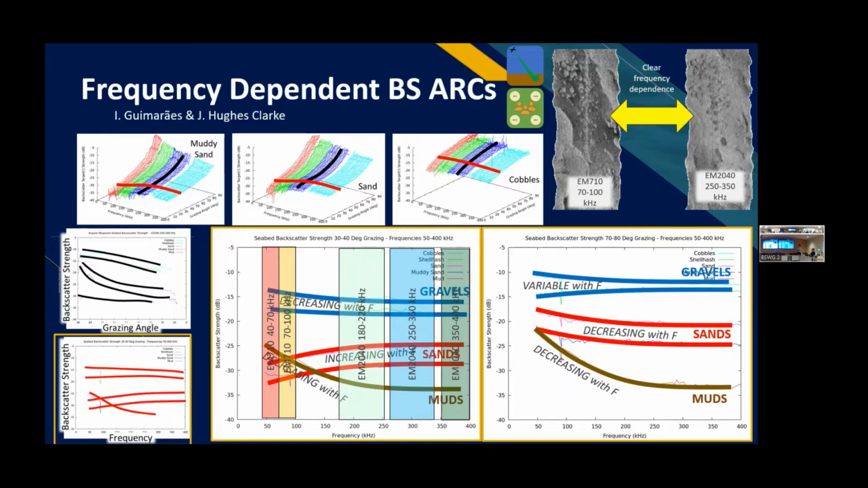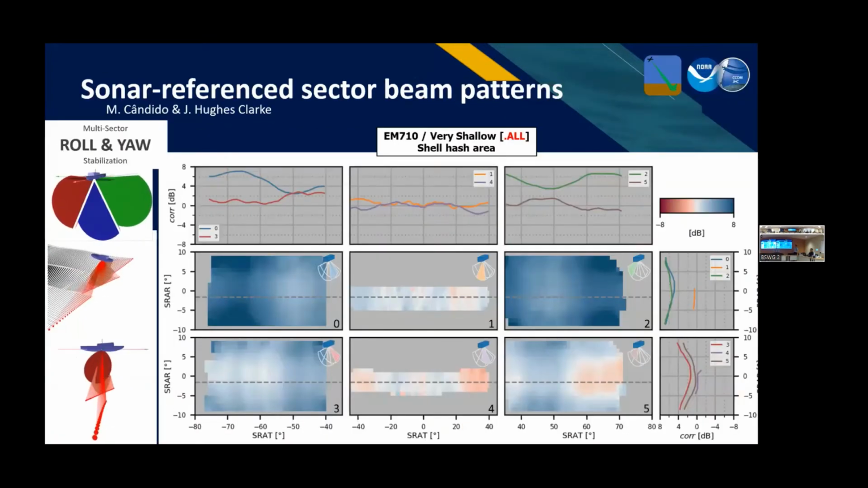But I think we've historically been looking at this frequency dependence in a range of about 100 to 400 kilohertz, which Xavier has said is kind of cute. And the reason he says it's cute is because these areas are relatively consistent in their frequency dependence and response. So we're not going to learn too much from that. We really want to start pushing down to these lower frequency bandwidths where we can observe changes in the backscatter response with respect to frequency. So that was a nice added value there.